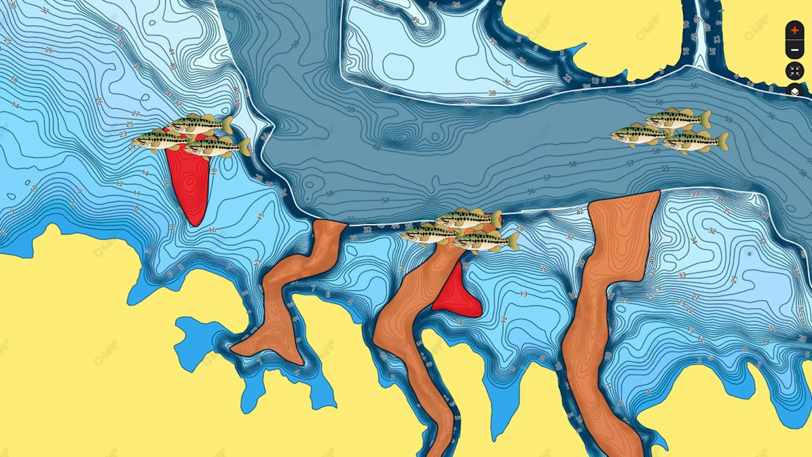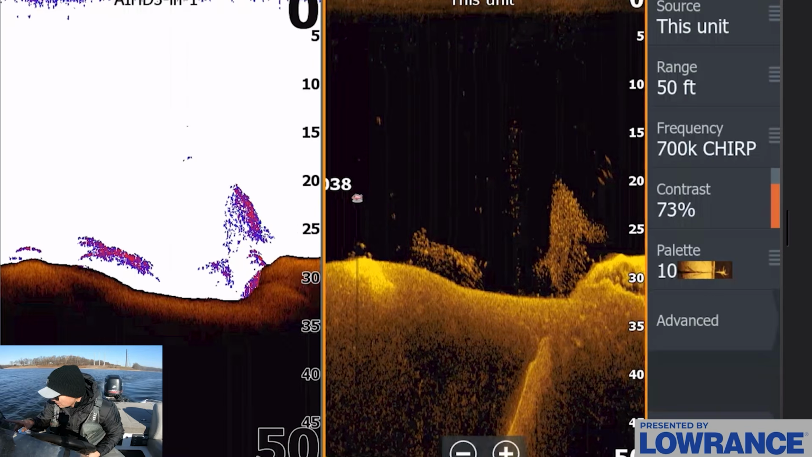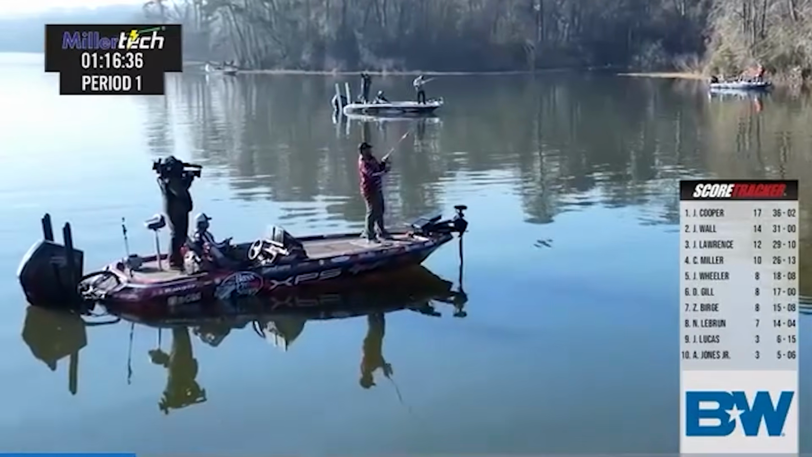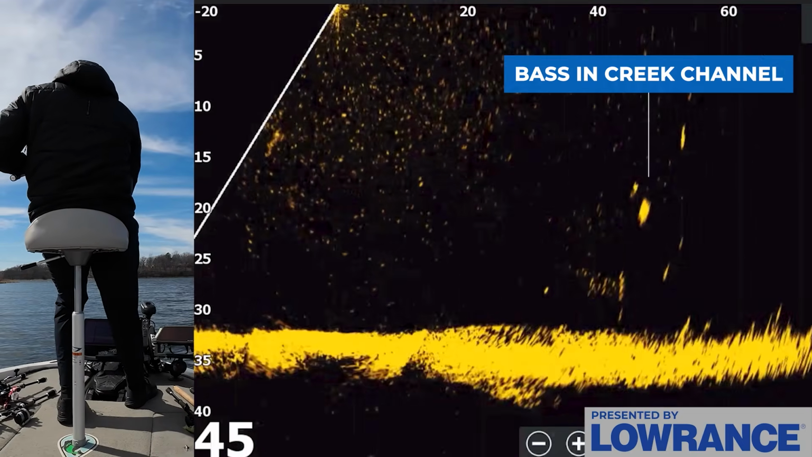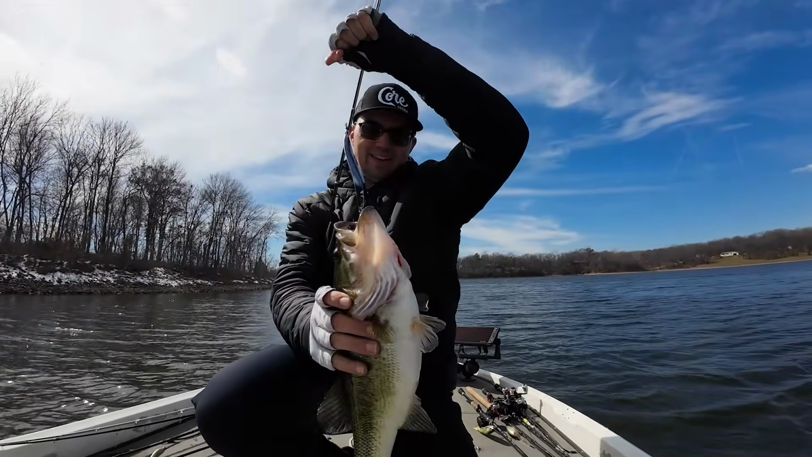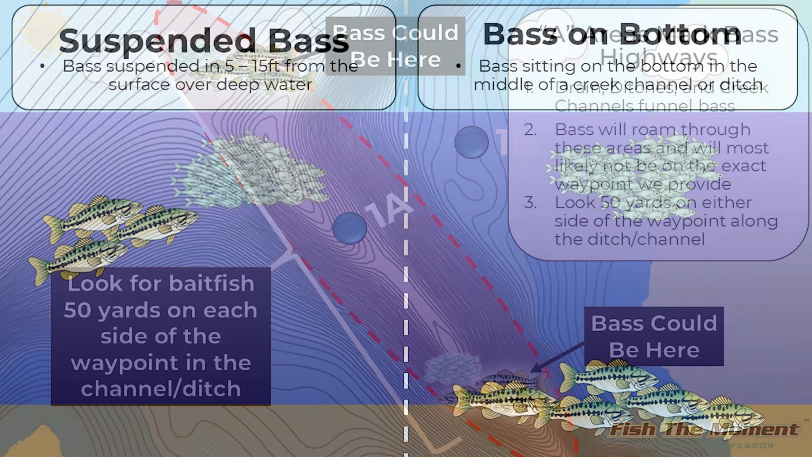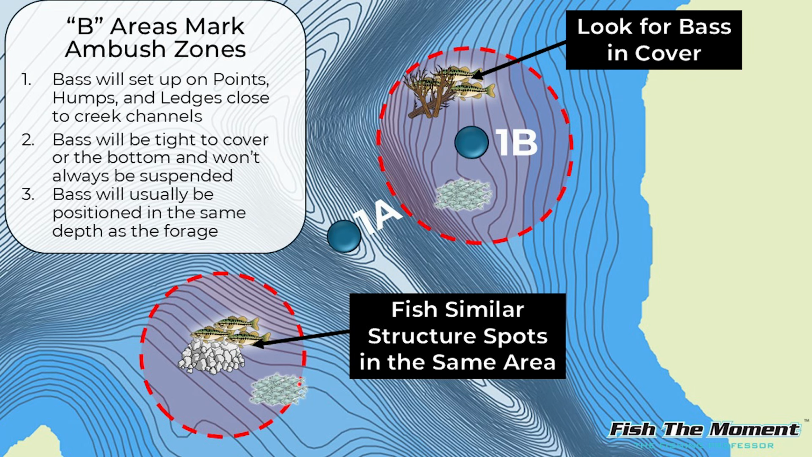Over the past 6 months, I've spent a lot of time researching the best ways to locate areas with a lot of bass that you can target with forward-facing sonar. Through a combination of studying live tournament coverage and on-the-water experience, I feel like I've developed a really strong strategy that works almost every time I go to the lake to locate productive zones that are holding a lot of bass. And on these trips, I'm catching 30, 40, 50 fish a day using this strategy, and I want to share it in this video.